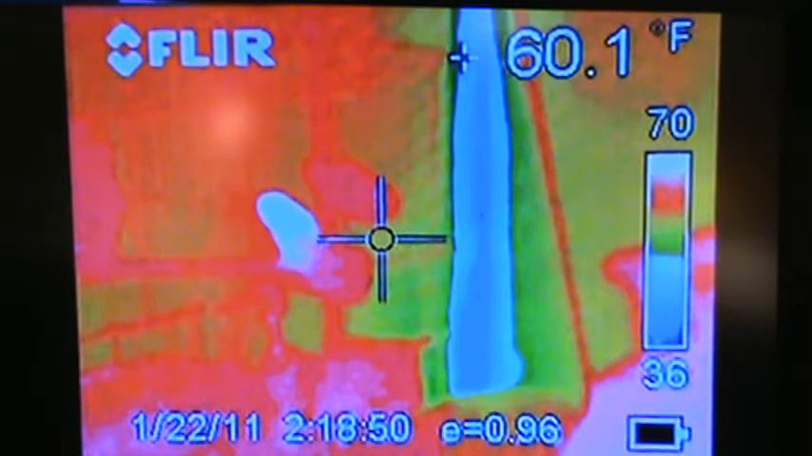To give you a little bit of background on the footage that you're about to see, this is from our thermal imaging camera that we were called on an investigation in Pennsylvania. The case number is 11-0122-R. To give you a little bit of a background on this investigation, it involves a woman and her son.